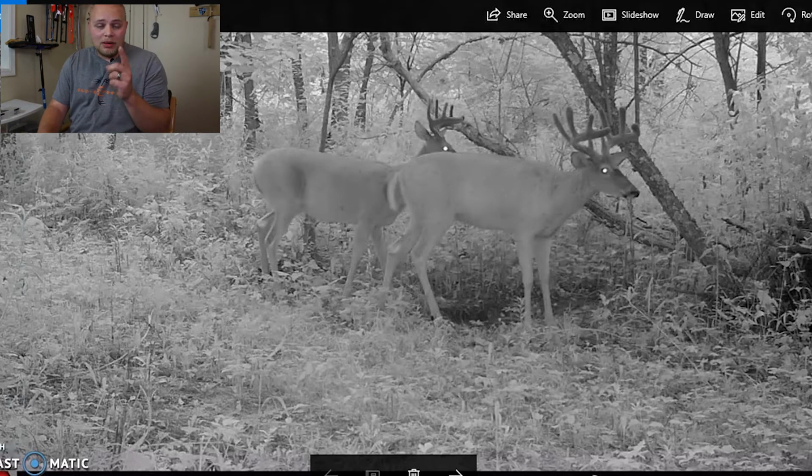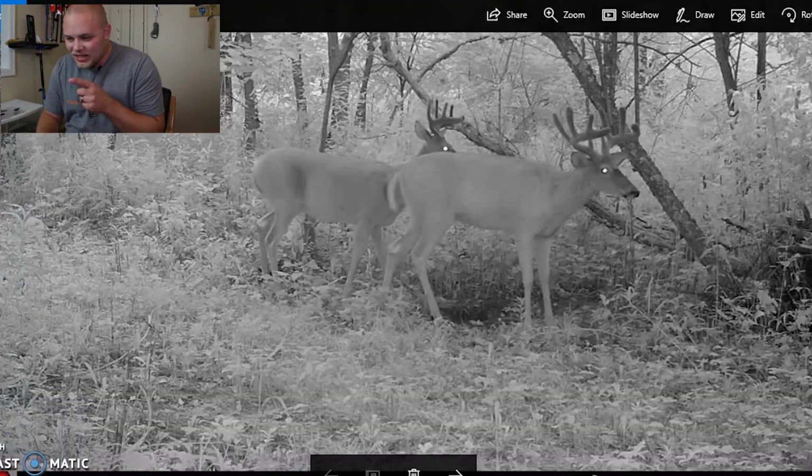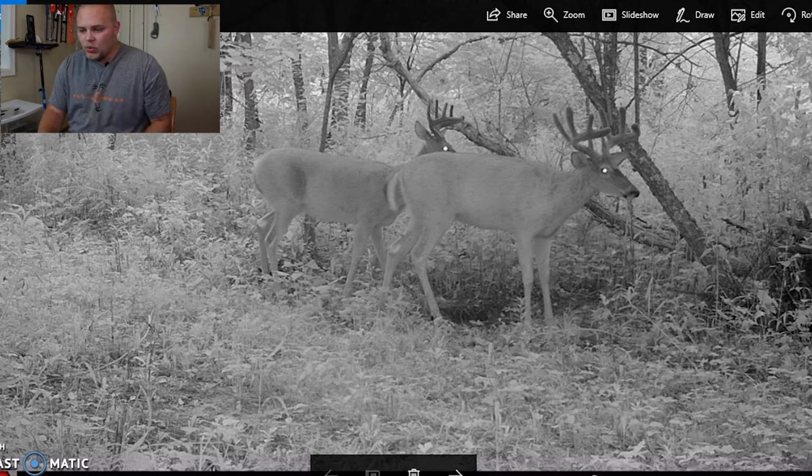So if you got a camera, take it out there with you. Film some of these 2 bucks wandering around your woods down there, because those are a couple of nice ones. You don't get a very good look at that second one, because you only see him from the side here, so you can't really tell how wide he is.